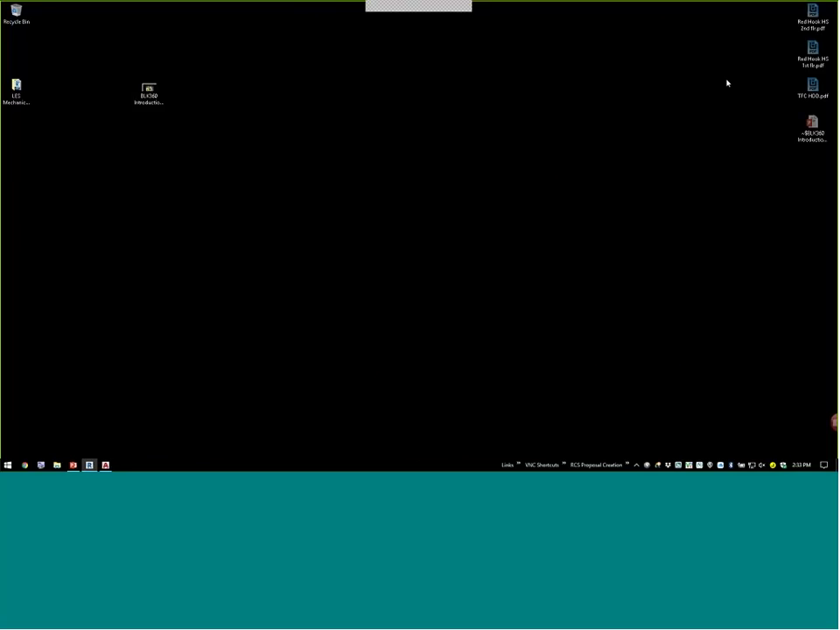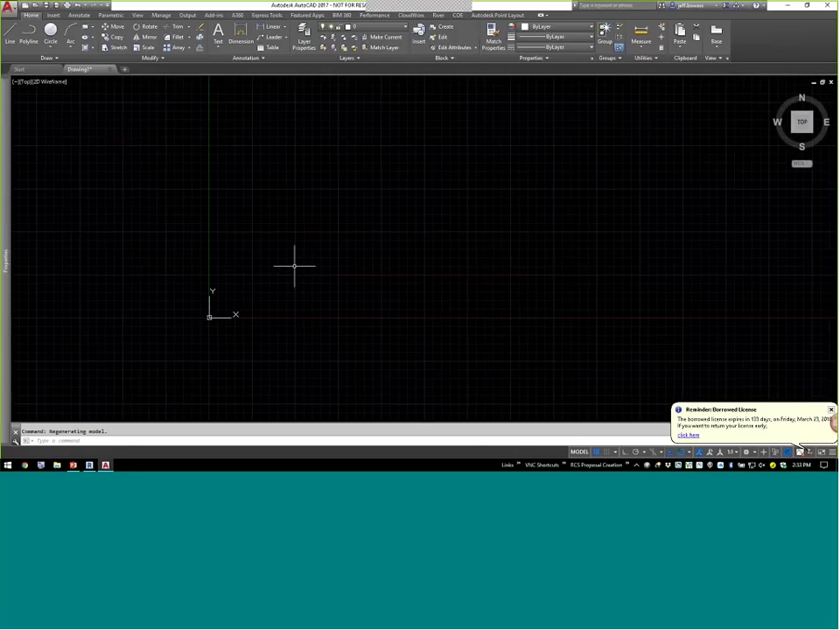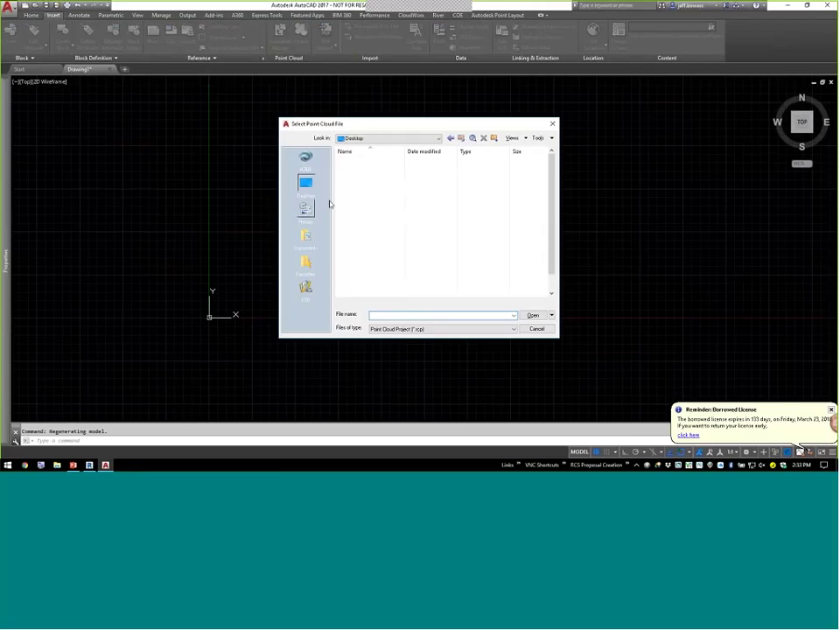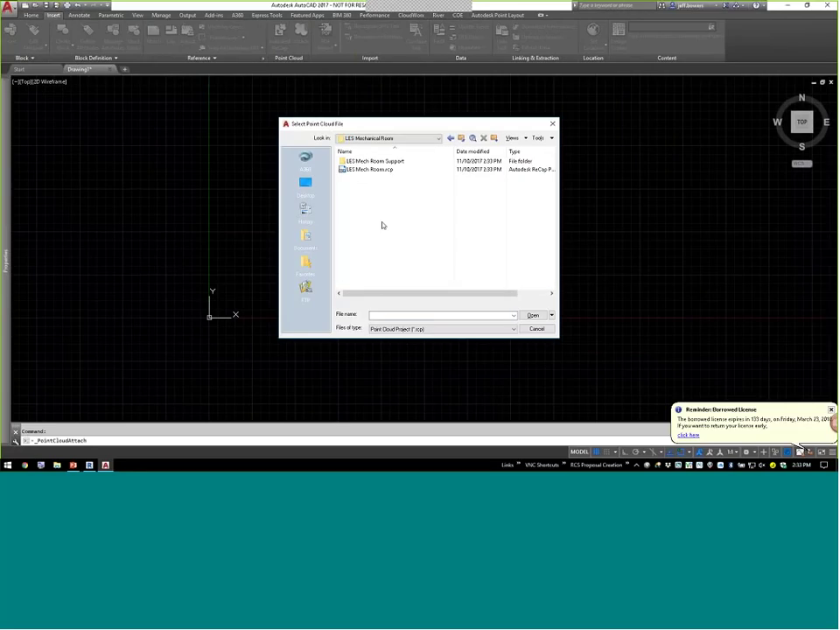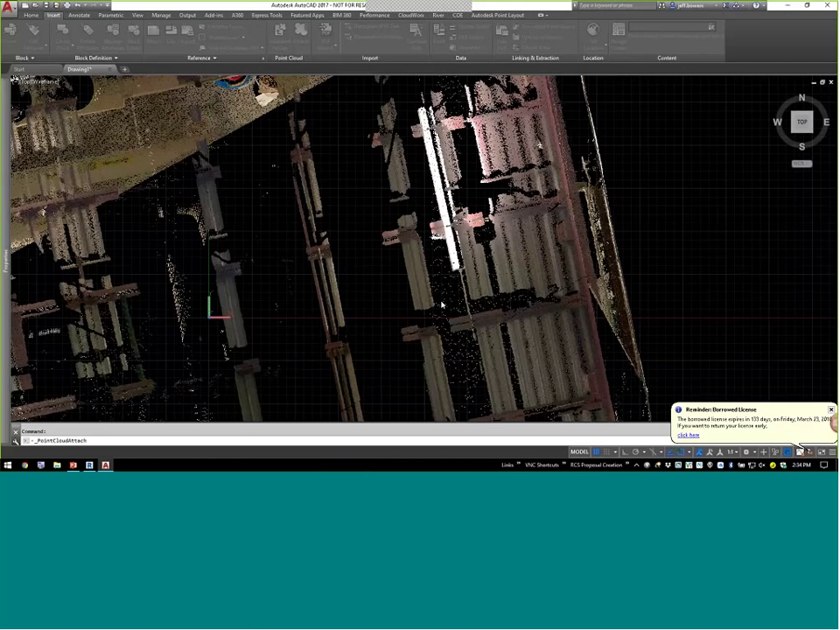I close out. Now I'm going to bring in AutoCAD, okay? The only thing I've done here was I opened up AutoCAD, created a new drawing, and set my units to architectural. To bring this in, what I'm going to do is go to Insert. I'm going to attach a point cloud, navigate to it, and you're going to notice that I navigate to that RCP. I hit open, and I'm just going to place it right where it's at.